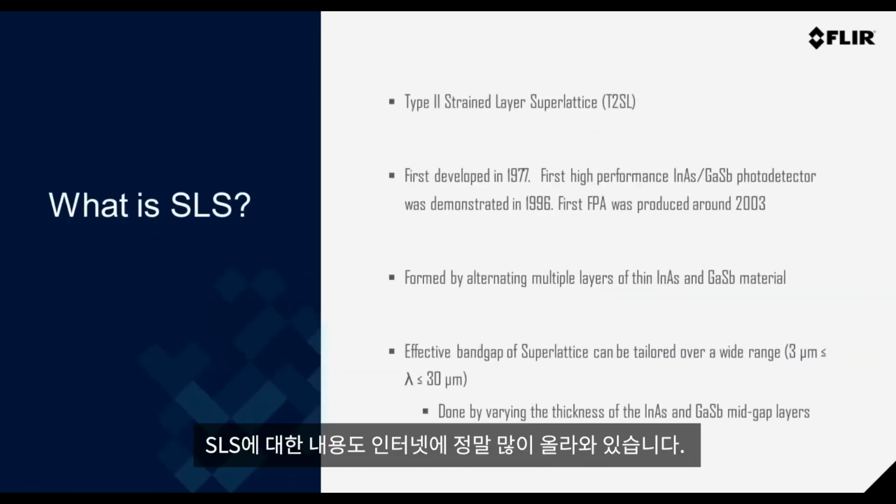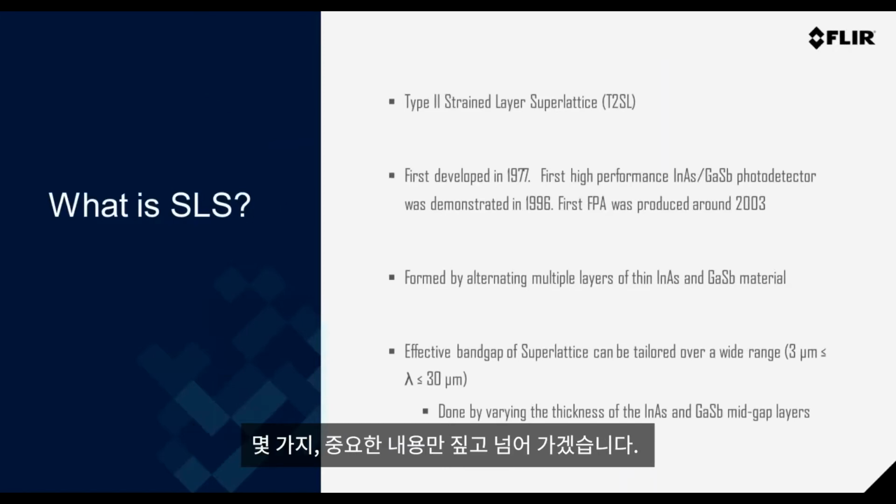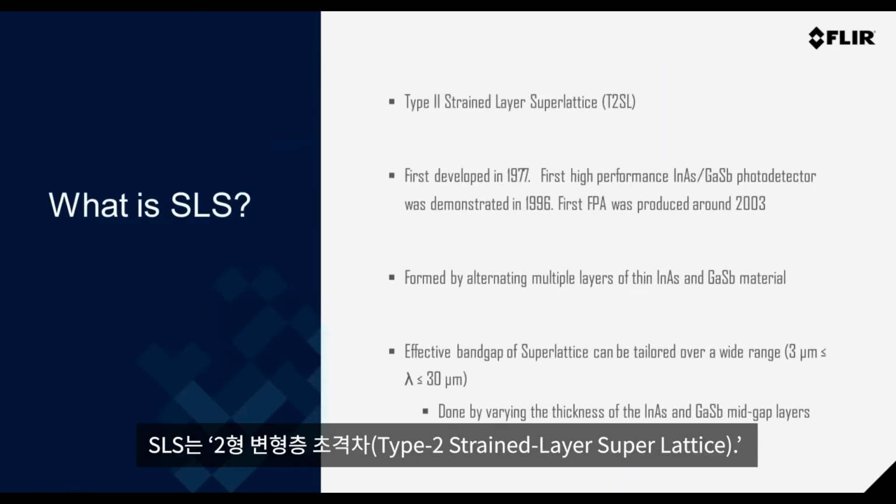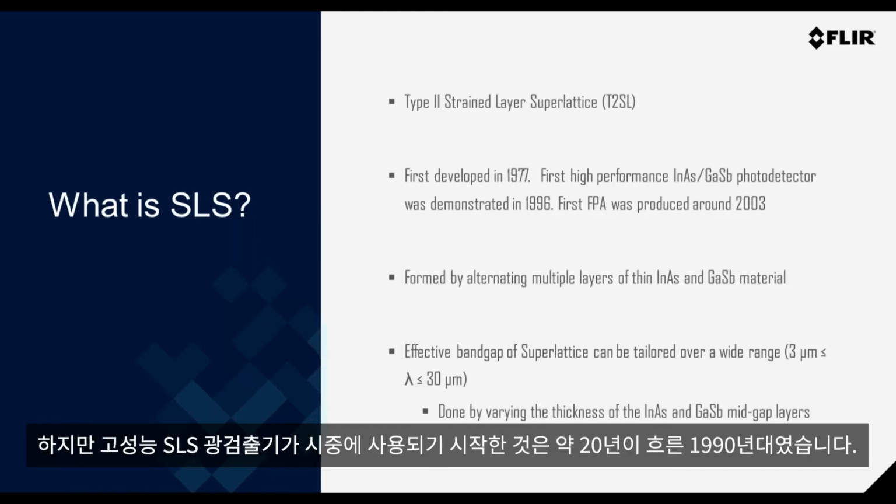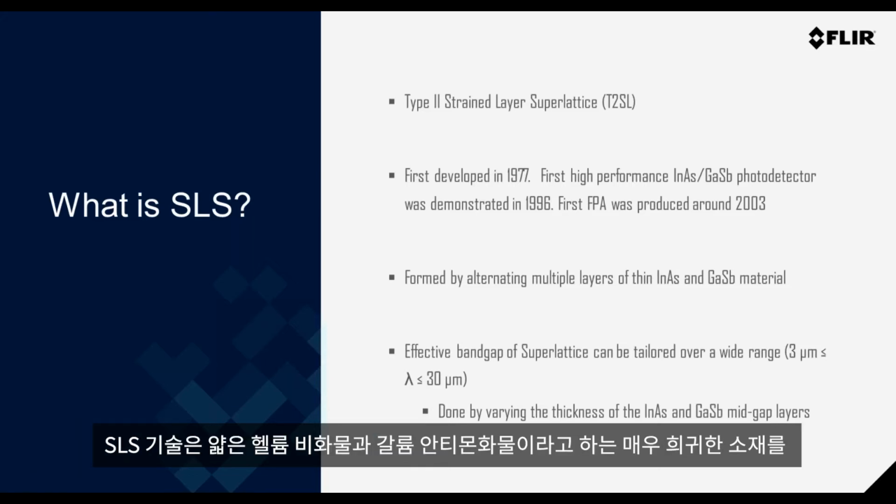SLS, again, there's lots on the web about this, so just a couple of highlighted points. It stands for Type 2 Strained Layer Superlattice, or T2SL for short. It was developed back in the 70s, actually, and it wasn't until around 20 years later that the first high-performance SLS photodetectors came on the market.